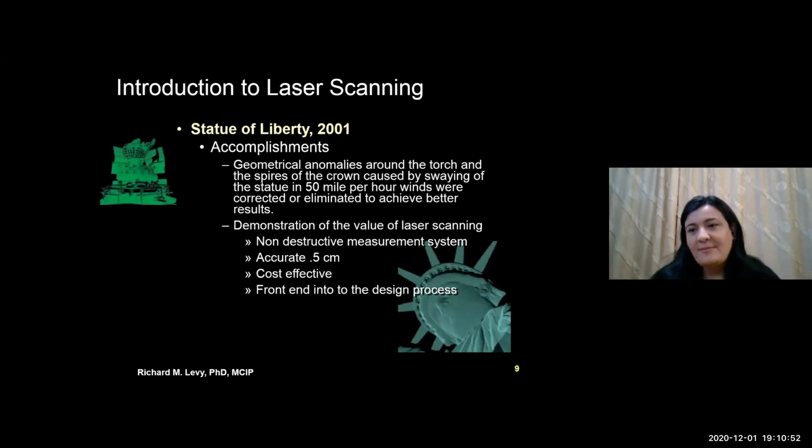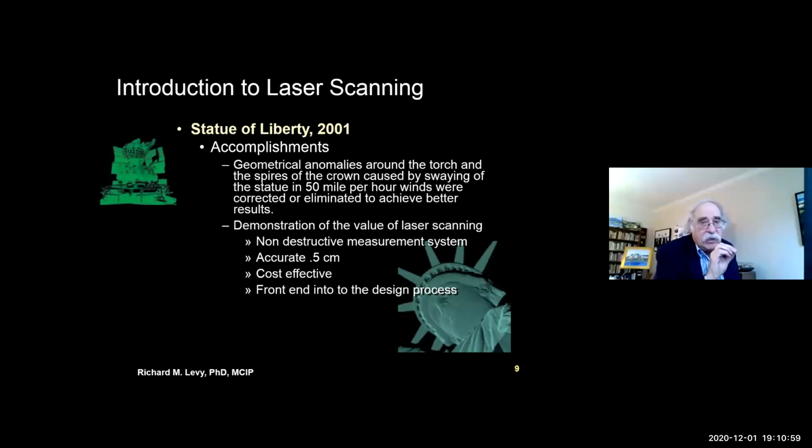The accuracy for point in the cloud was half a centimeter.